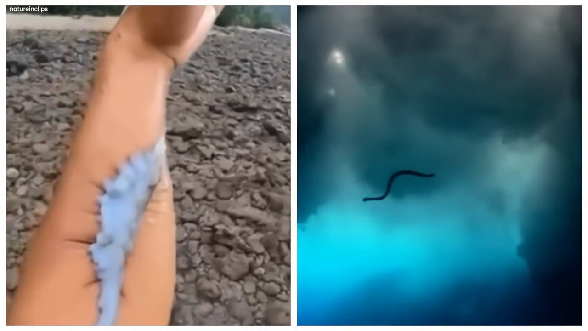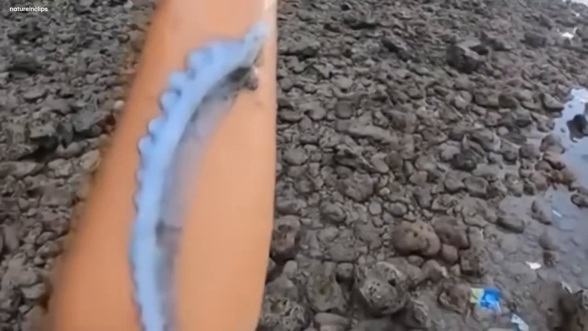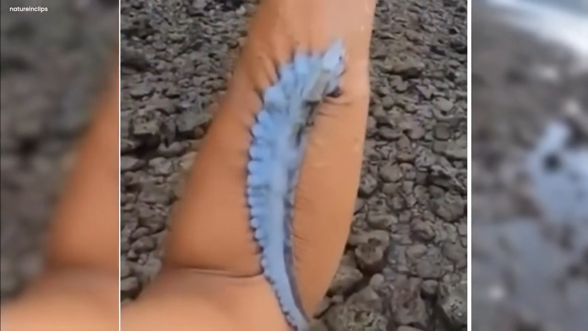Some thought it could be a long, snake-like sea creature from the deep ocean. Others wondered if it was a creature that had been around for a very long time. Maybe even from the time of the extinct creatures. Some even thought it might be something from another world. But even with all these ideas, nobody really knew the truth.